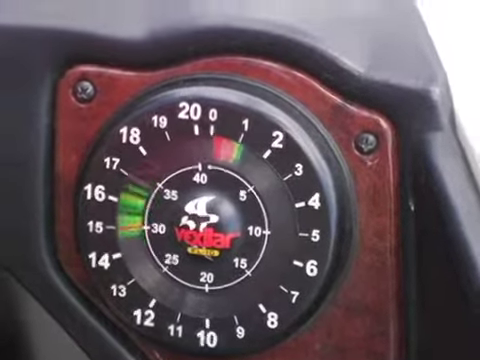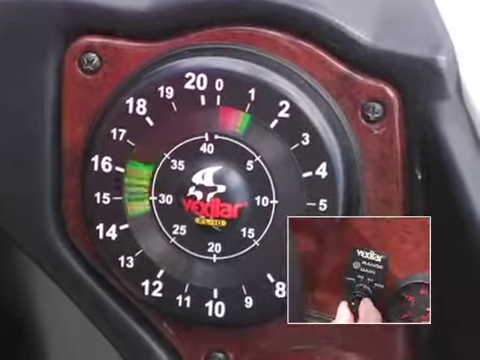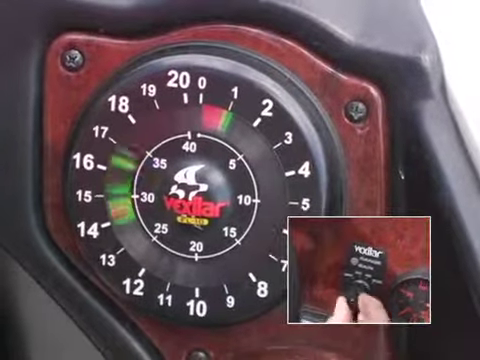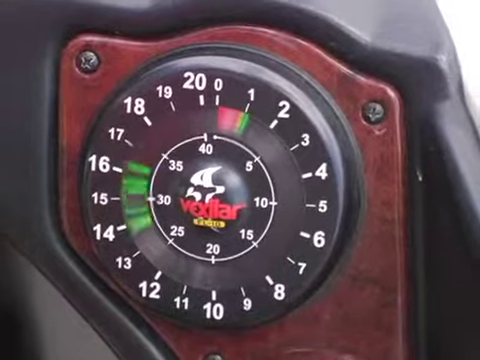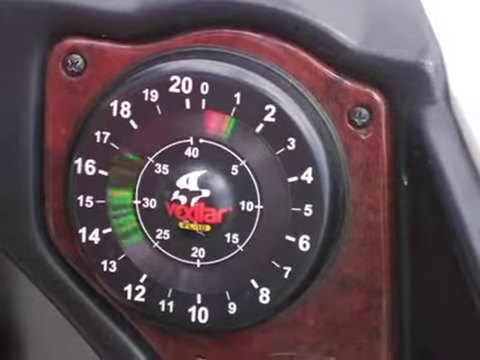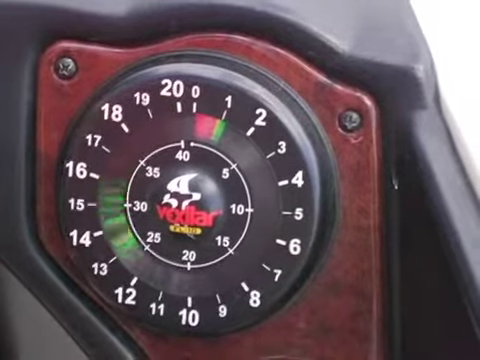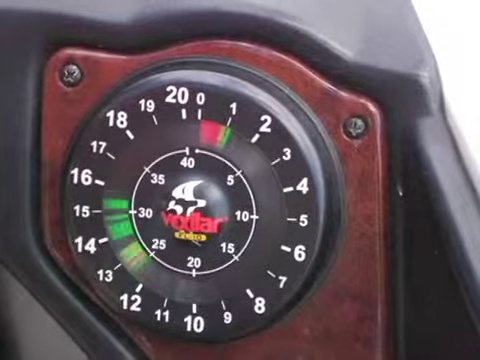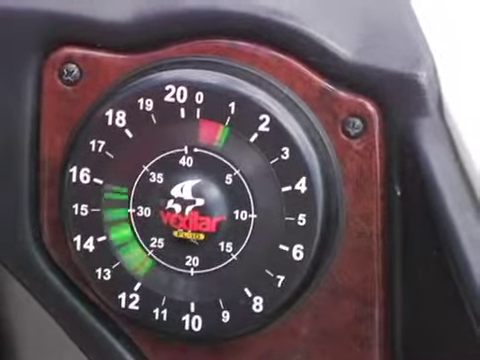So what I want to do is find a signal in there that'll be kind of in between, something like that. Now if I happen to go over bait, it's going to pick it up. And we should be drifting into the weed line here, and I'll be able to show you what it looks like inside the weeds when I go to full gain.